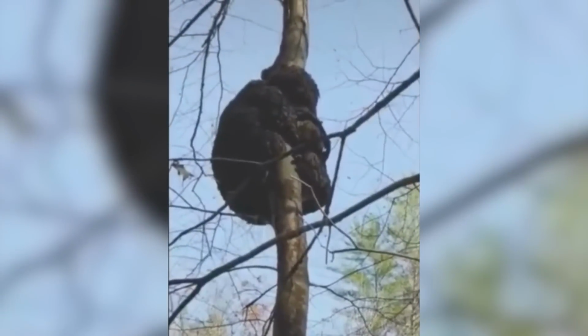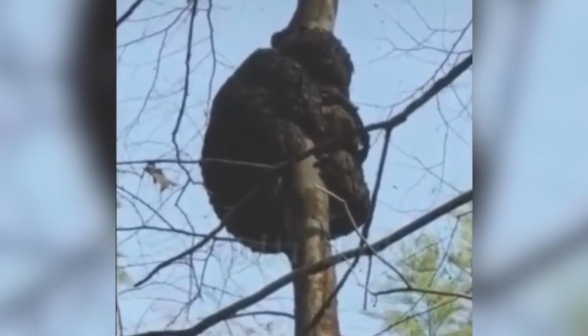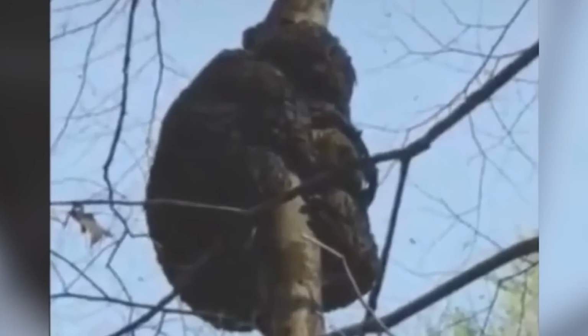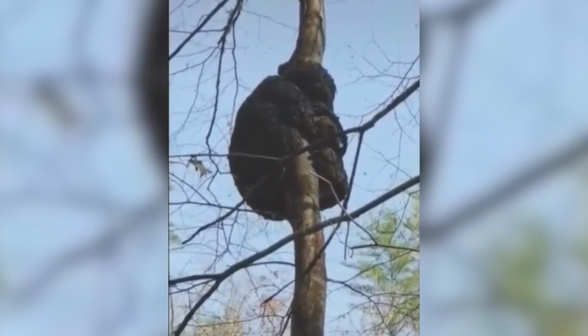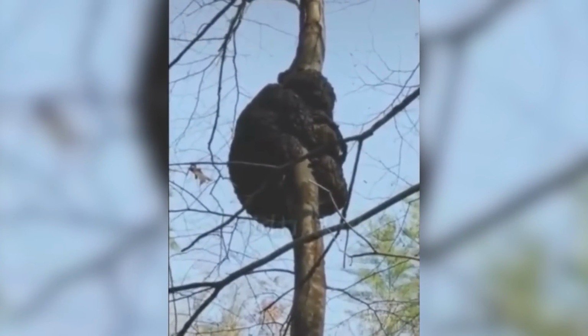These two curious women decided to explore the woods when they came upon something that will forever leave them questioning. The sight of a really strange and small creature high up in a tree. It is difficult to define, as it is unresponsive. The creature seemed to be clutched onto the tree and is not moving. The two claim to have never seen anything like that, and one of them can be heard asking if maybe it could be a bear.